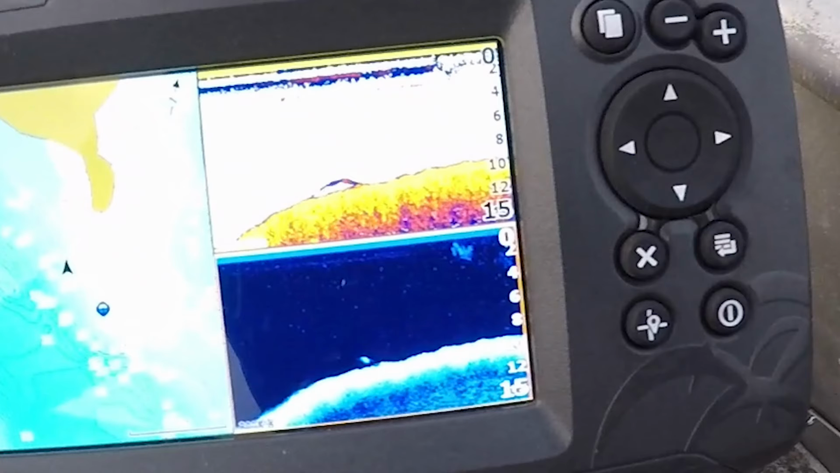Okay, so I zoomed in for you, and you can see clear as day. If you look at the top right screen, that's your 2D sonar. You can see the little orange and yellow arc. Directly below that is the downscan imaging, and it's a little white circle. That confirms that what I'm looking at is a bass because there's separation from the ground. It's not like a plant or a tree or anything on the ground. So it was pretty clear as day, man.